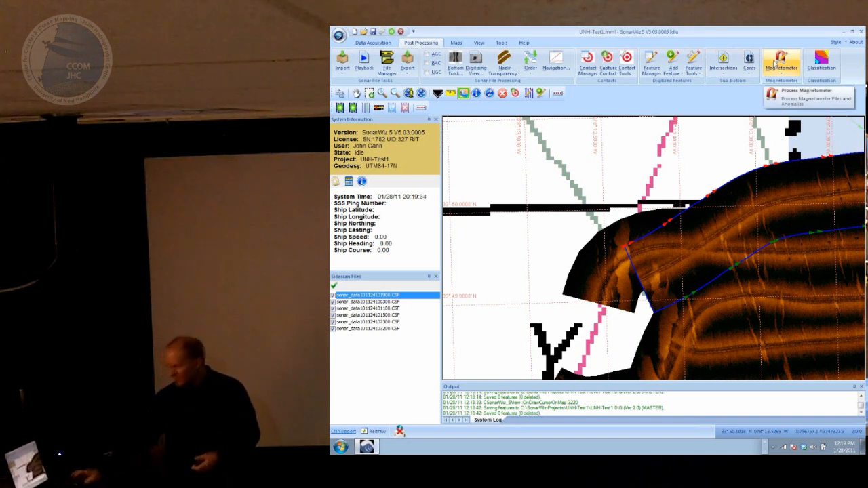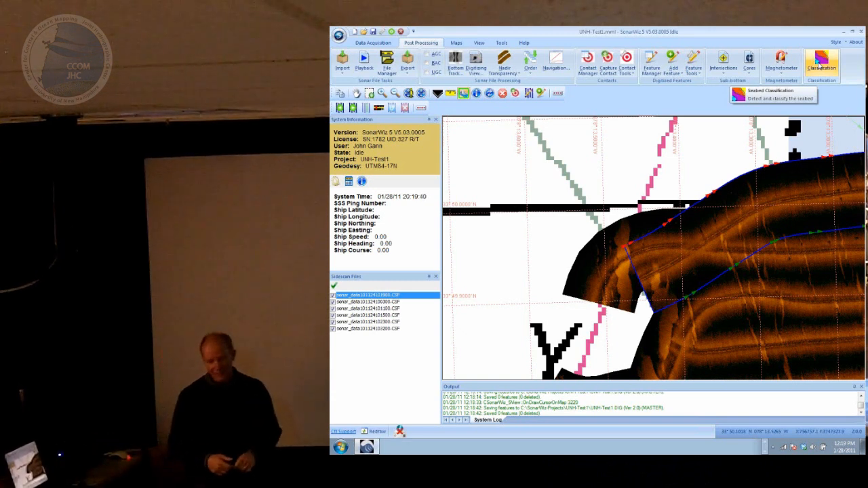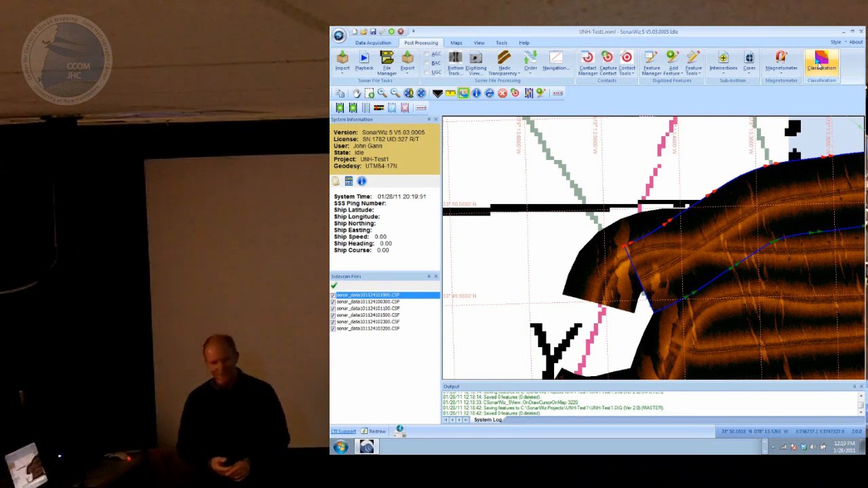Magnetometer, that's pretty obvious. So we've got a nice little post-processing section for magnetometer. And then this is our newest function, classification. This is not officially released. You can use it. It's got a big warning that you shouldn't use it yet, but I'll show you what we've done with it so far. We're hoping to kind of finalize it by the end of the first quarter.